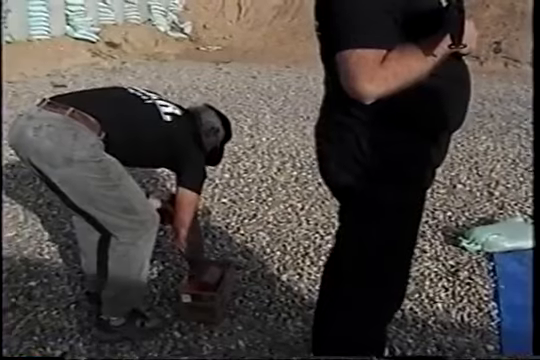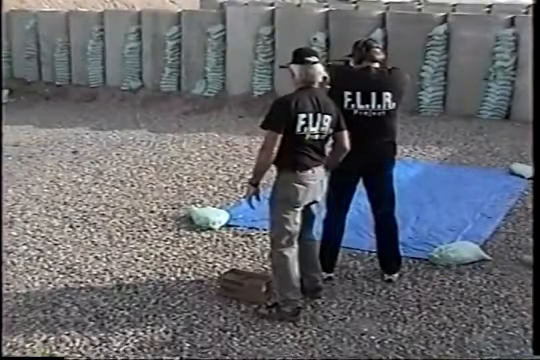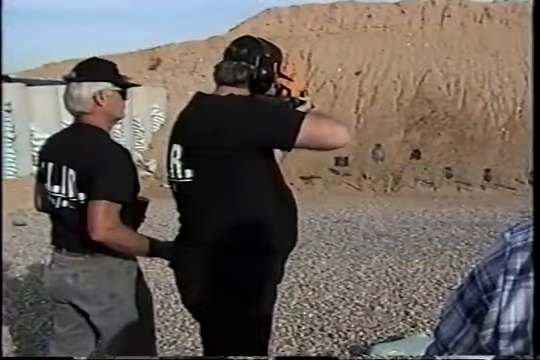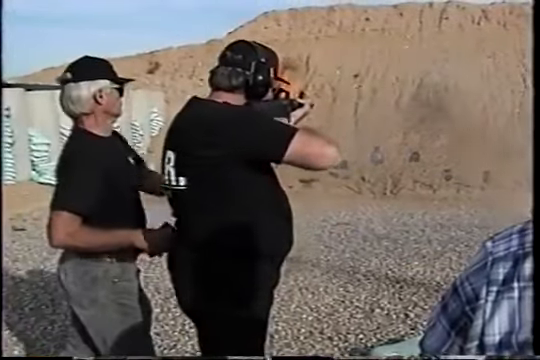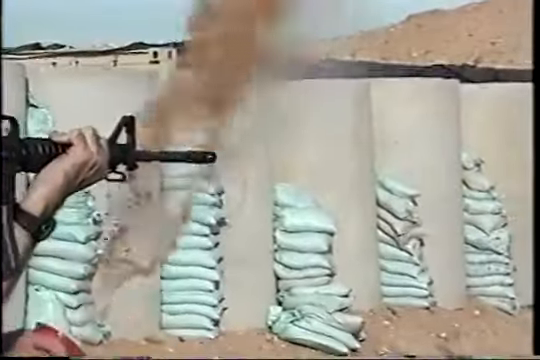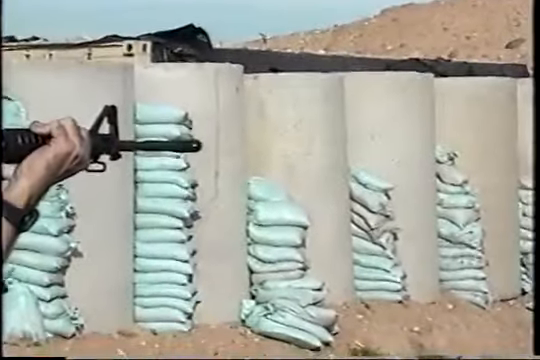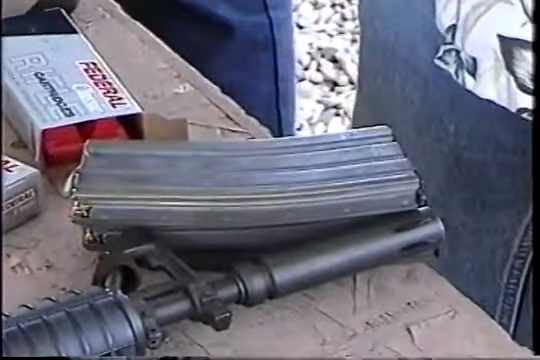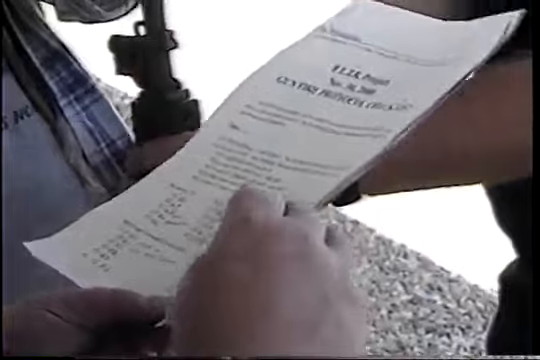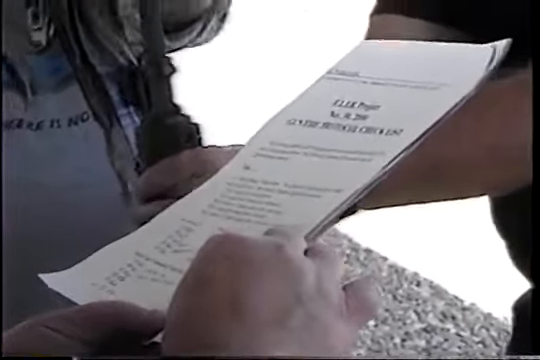FLIR Project investigators conducted a dust test to see the effect of dust on the size, shape, and duration of a muzzle flash. The test was simple but effective. The investigators threw dust into the air column ahead of the muzzle of an M4 carbine, shooting Federal brand commercial ammunition. The test results were recorded in a number of ways.